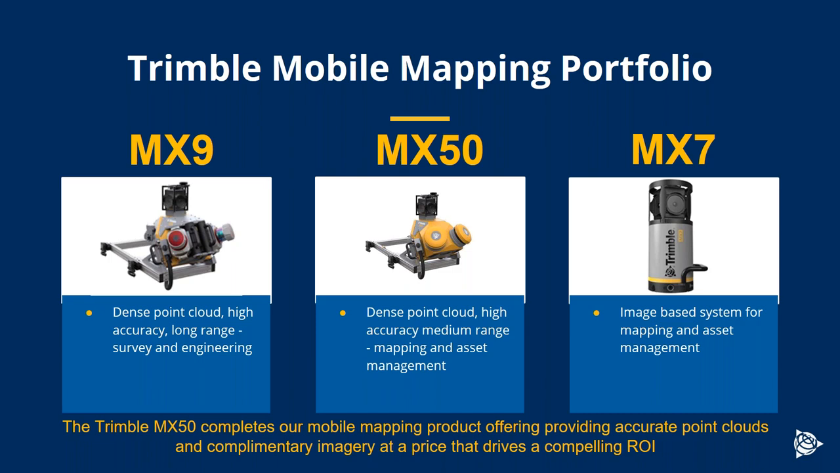We now have the MX50 in the mid-range of our portfolio, and then the MX7 for those people that are interested primarily in capturing images. So the MX50 completes our mobile mapping product offering and offers accurate point cloud and complementary imagery at a price that we believe drives a compelling return on investment.